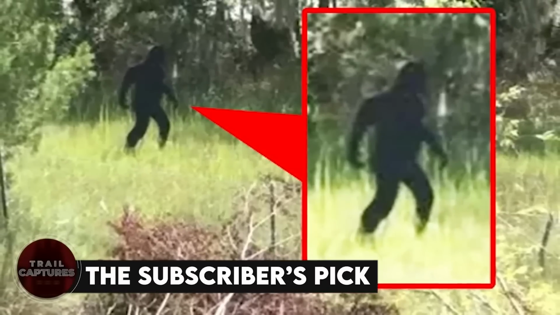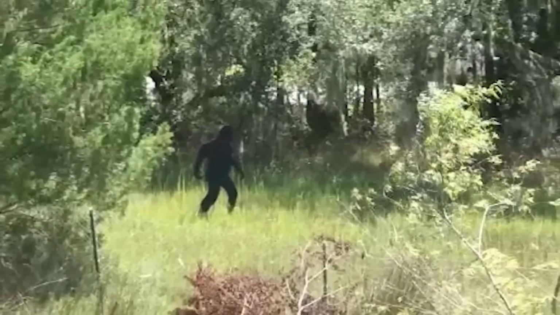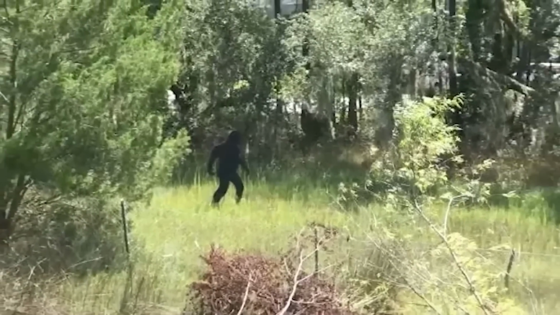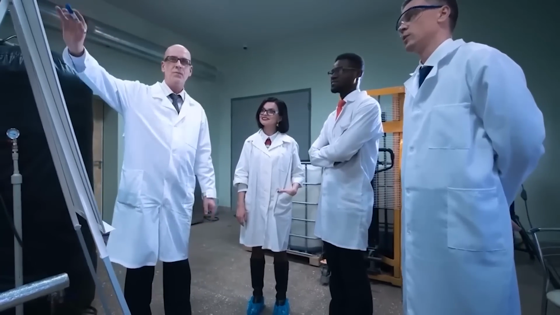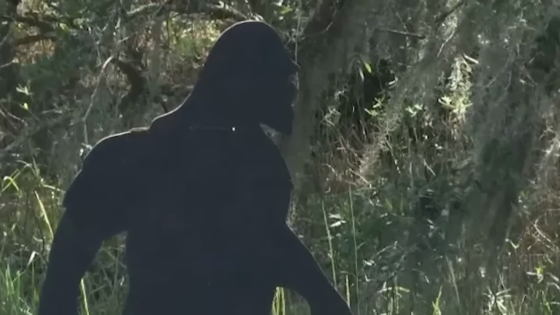The subscribers pick. This picture shows a Bigfoot walking through the woods. It was taken by a trail cam installed in the Charleston area, but when they went to investigate it, it turned out to just be a cardboard cutout, which was all part of a prank pulled by someone.